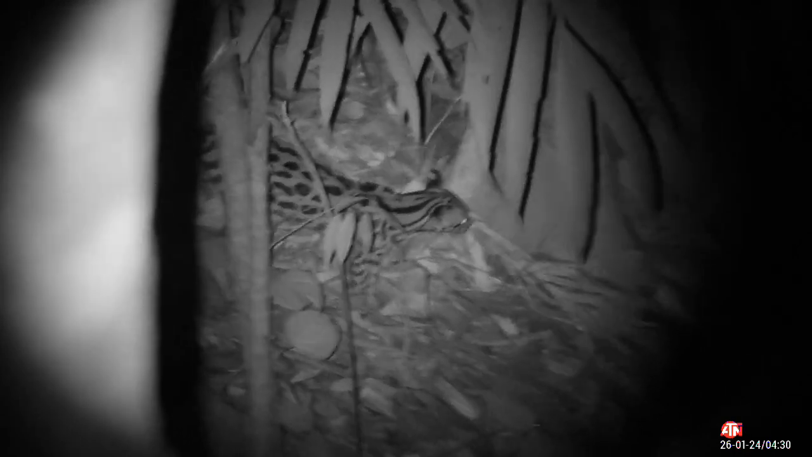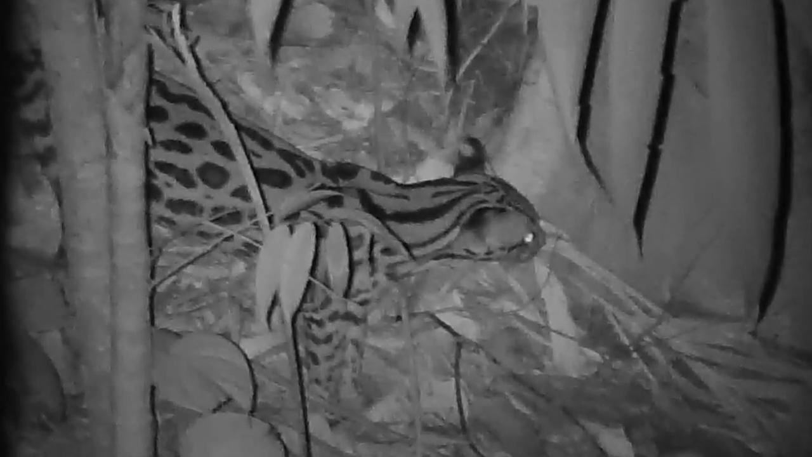It's quite hard to describe how excited you can be to realise that what you're seeing could be, and then turns out to be, a Margay in real life at night in the middle of the rainforest, and you're watching it without disturbing it. You're watching its behaviour. You should be able to recognise the cat. You've seen him before.